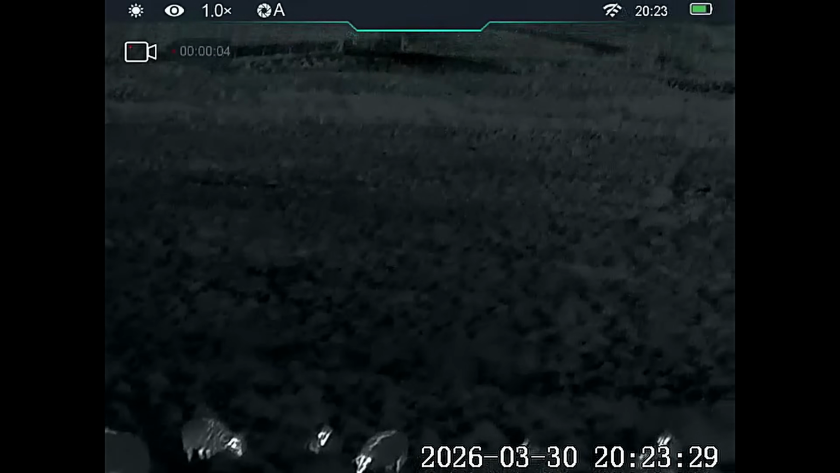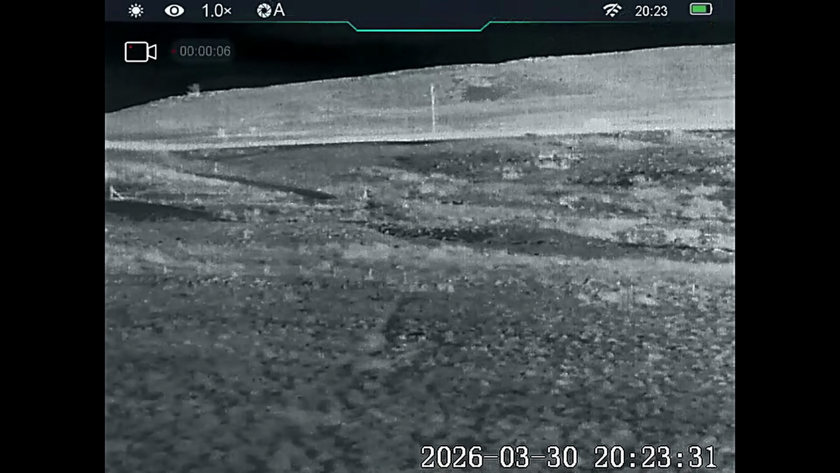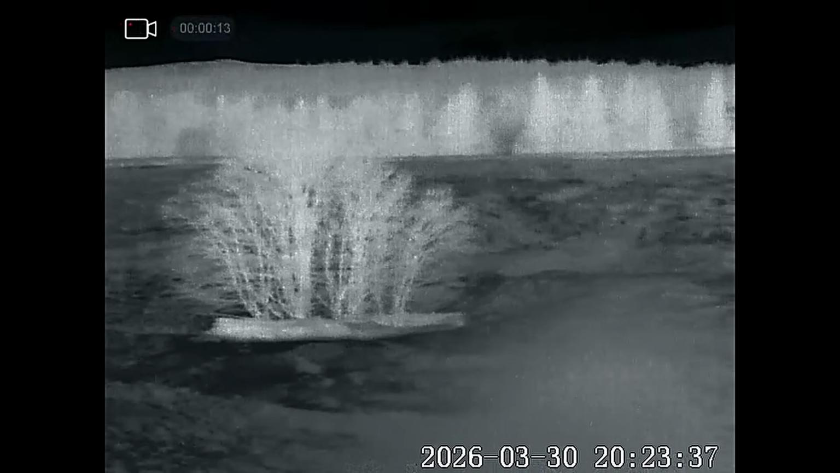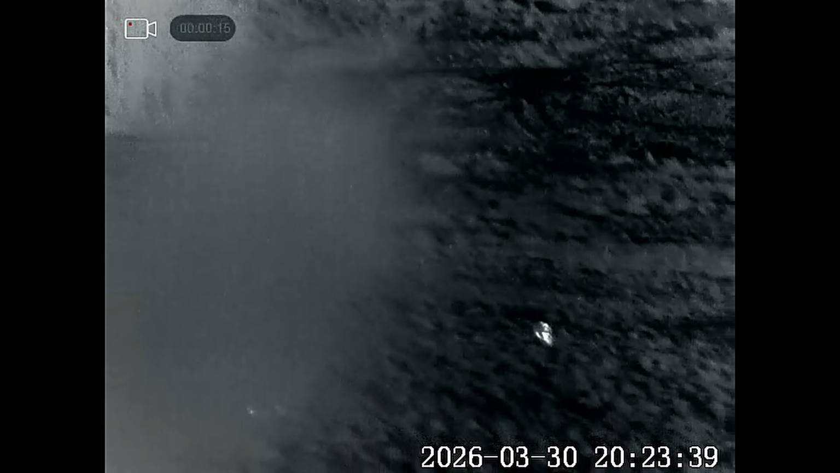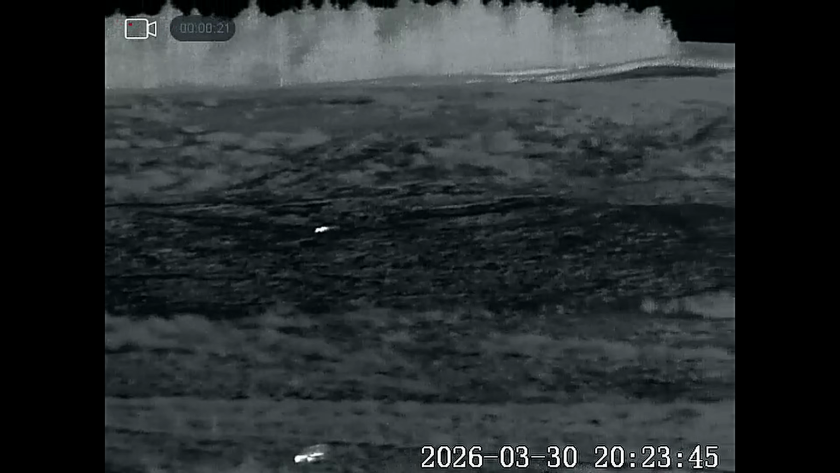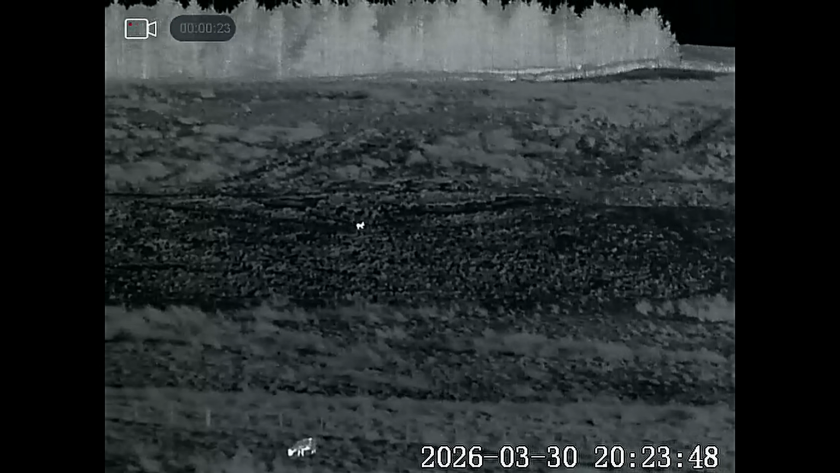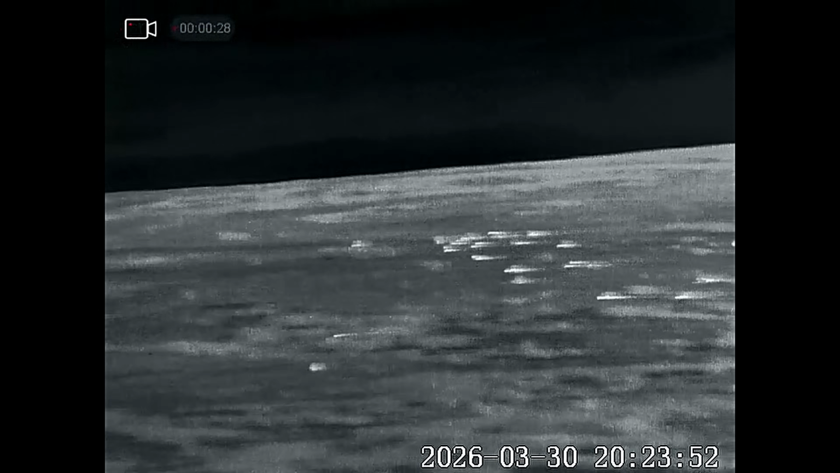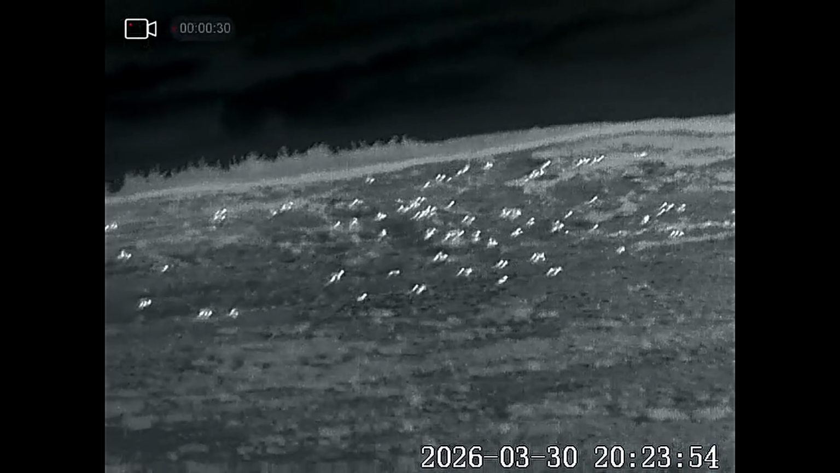Right, just take my first scan around, and all the sheep seem to be heading up the bank towards me. There's quite a few already sitting around the truck. Everything else looking okay at the moment. You can see the sheep just down there. Oh, we've got a hare coming along the bank side. Quite a size one as well, by the looks of it. More sheep up there, and all sheep along there as well. Sheep as far as the eye can see.